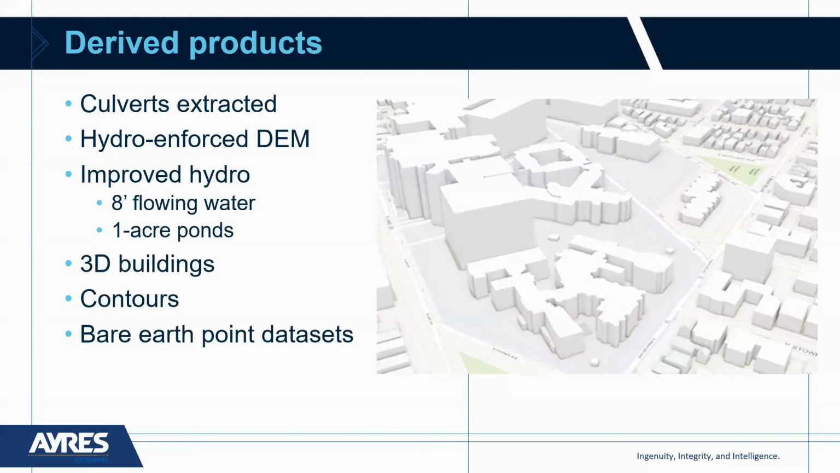You can see the level of detail that it captures. Certainly contours, down to a 1-foot contour level. And then bare earth point data sets are still very important to be able to take that high density data and create a DTM that can be used in engineering type applications.